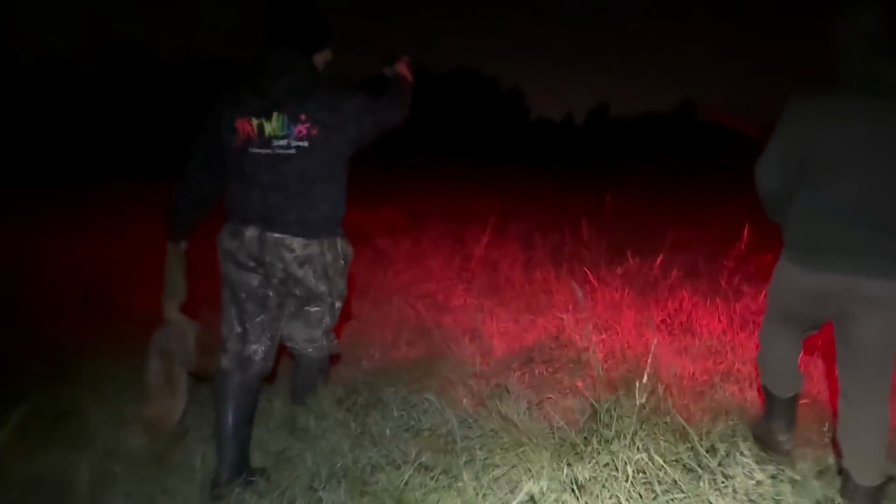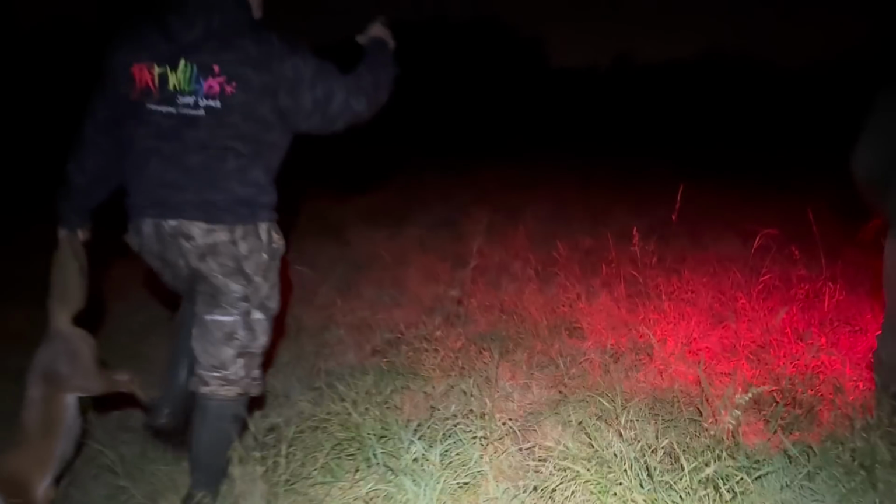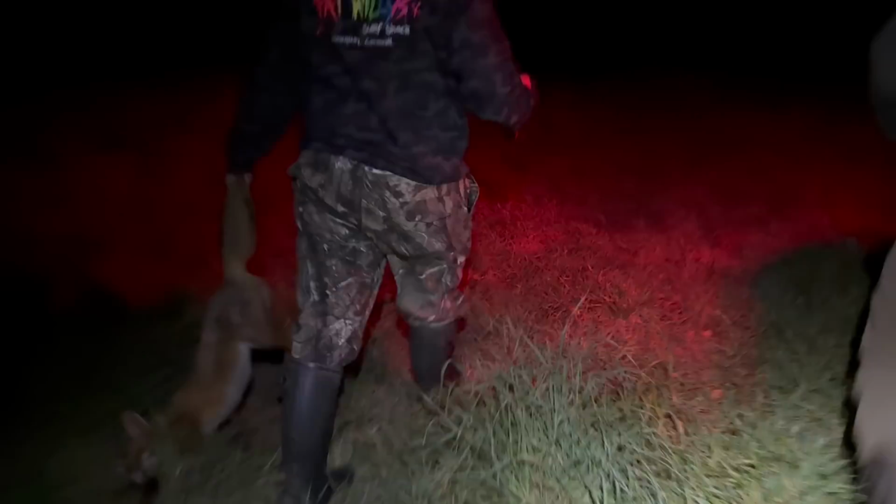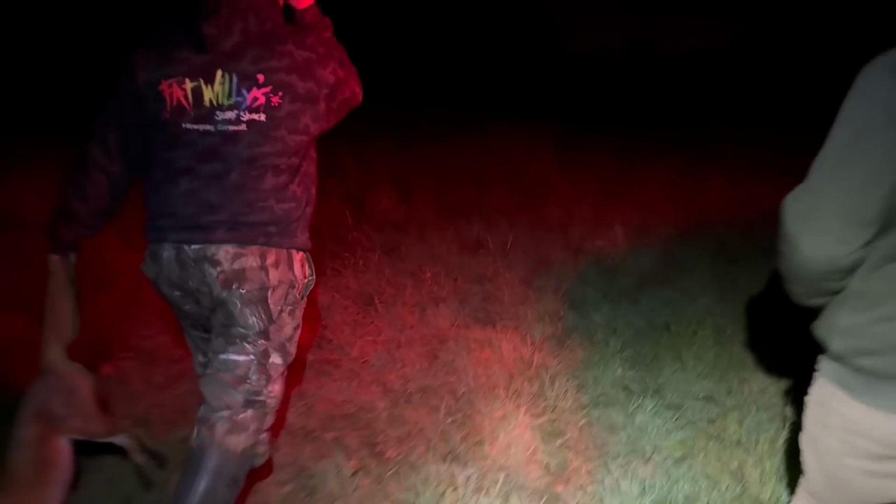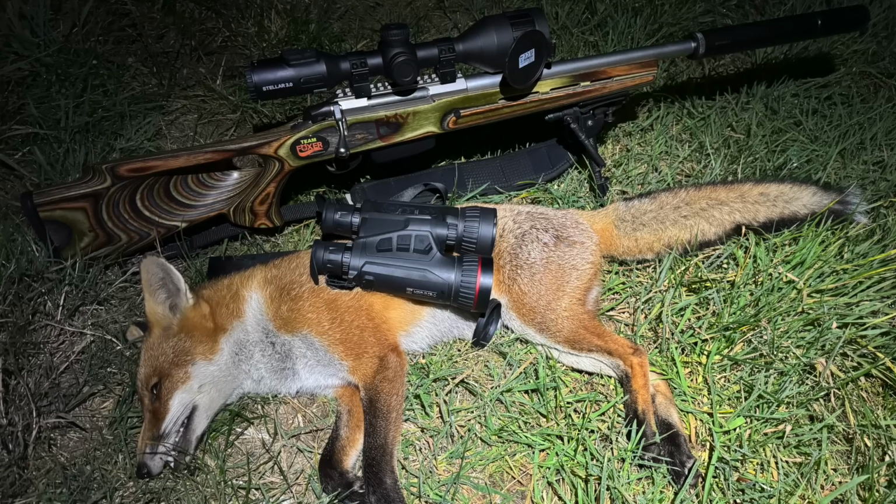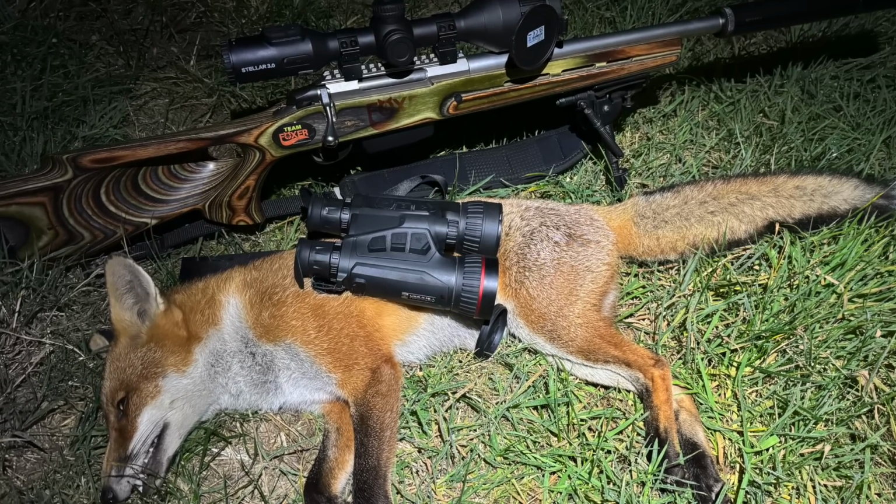Following a successful night last night for the keeper, I'm out with the boys. Well, I won't disclose the location, but big chicken farm. First stand, called in this vixen. Came in a treat, and Andy spun round while we were looking at this one and taking the photo, and said there was another one right behind us.